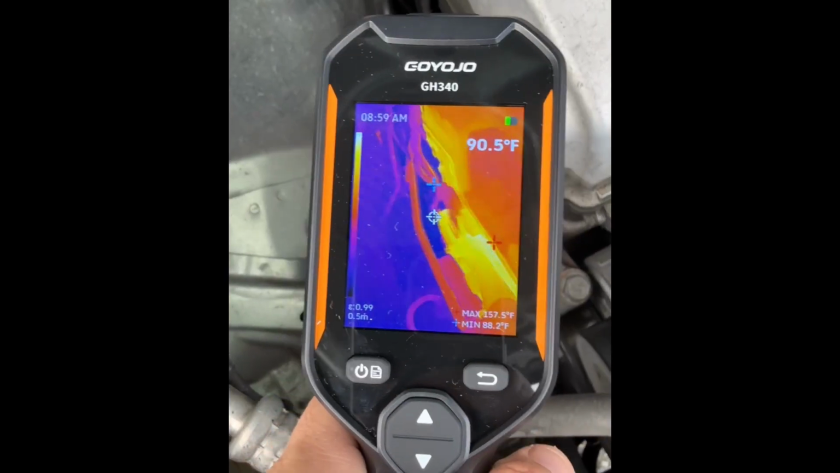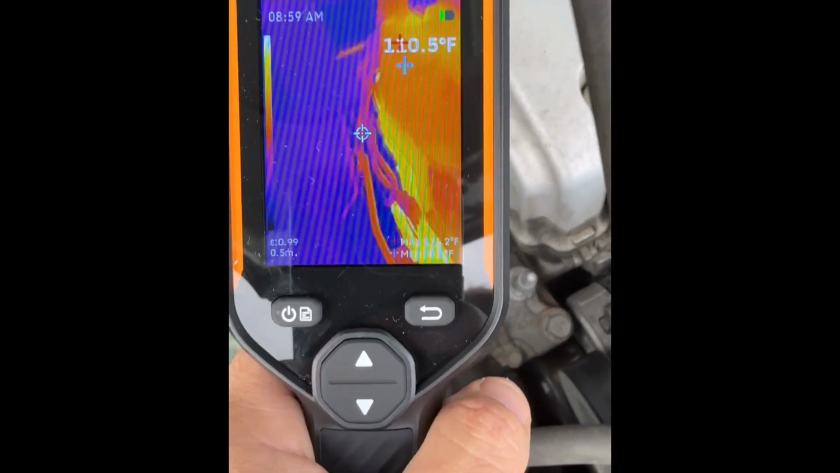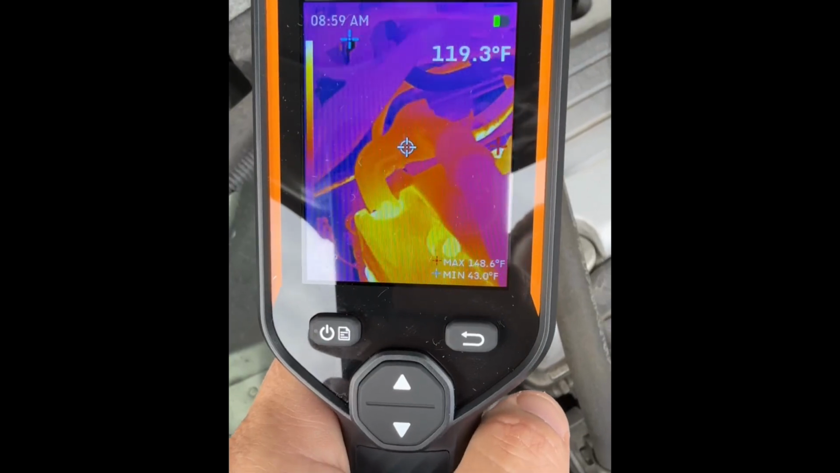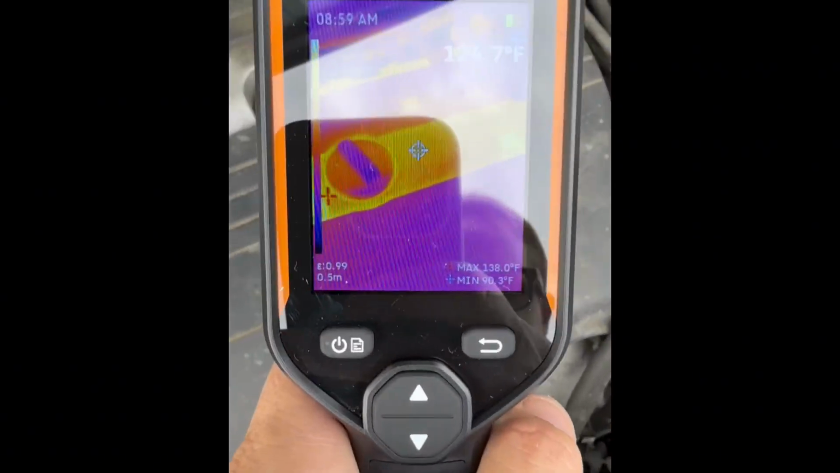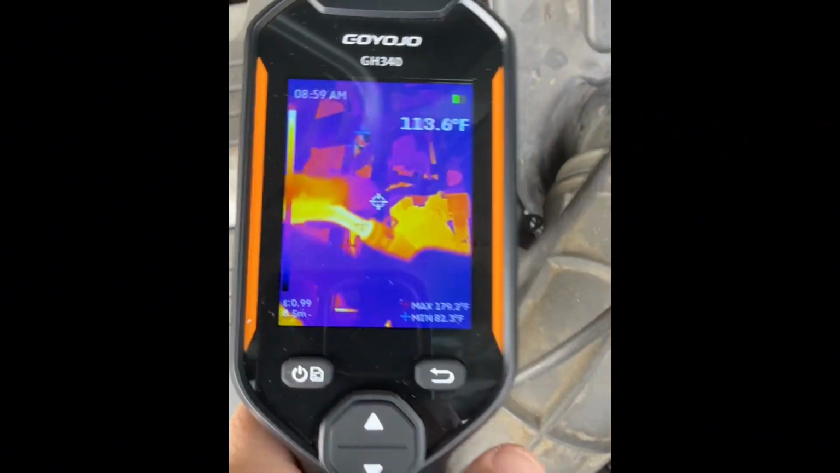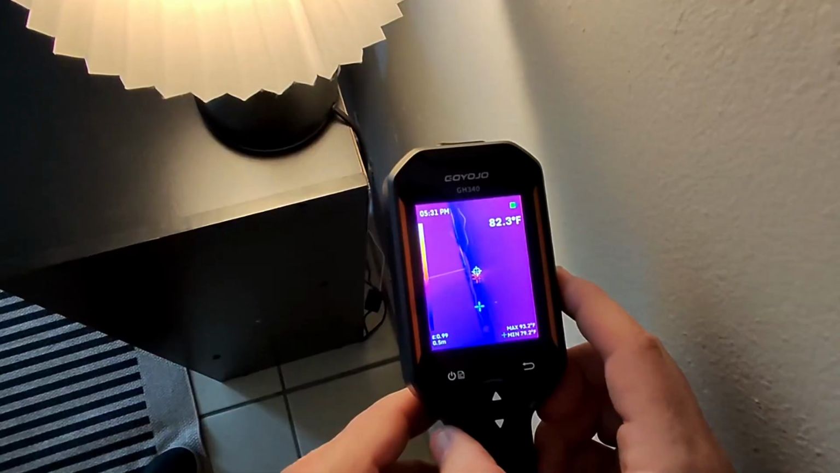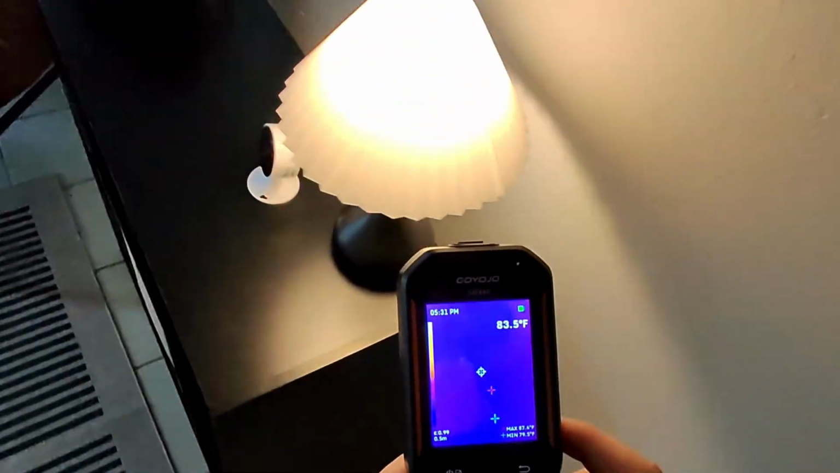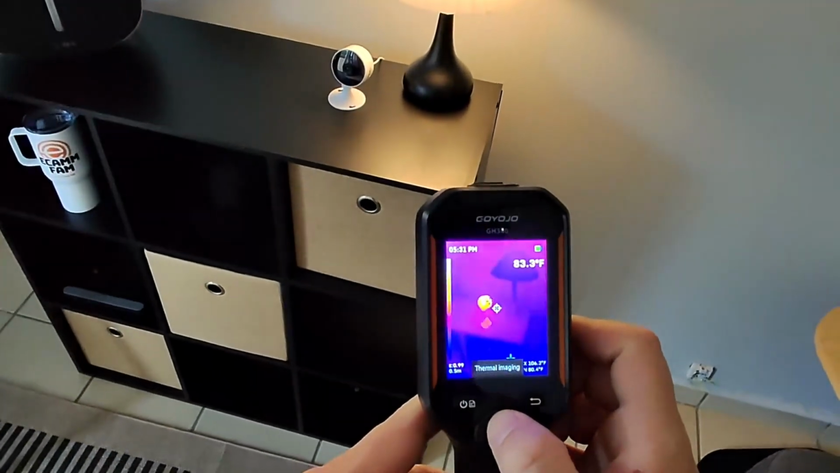All right, so let's take a quick look here. This is just me outside with this vehicle, taking the center point here and lining it up in different places just to take a look at what is going on there. So very easy to use. If you are a mechanic and you're trying to get heat readings from different parts of an engine, it's really easy to use, or an electrician taking heat readings that way as well. This is working really well. So if you're looking for a thermal camera, I can definitely recommend this one. Hope this helps.